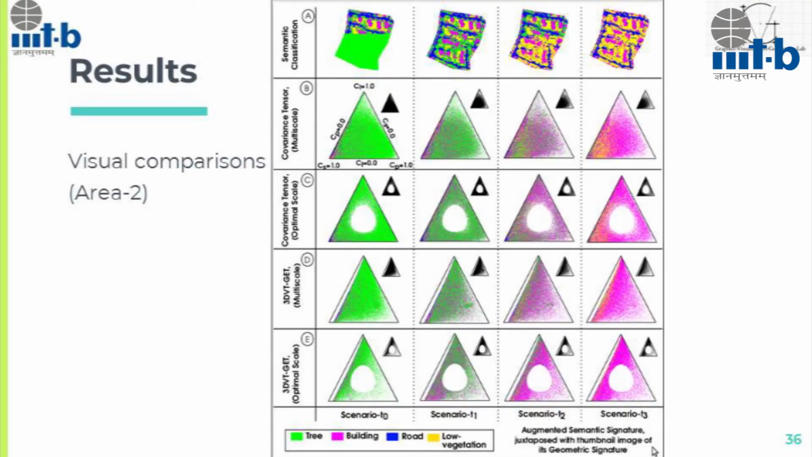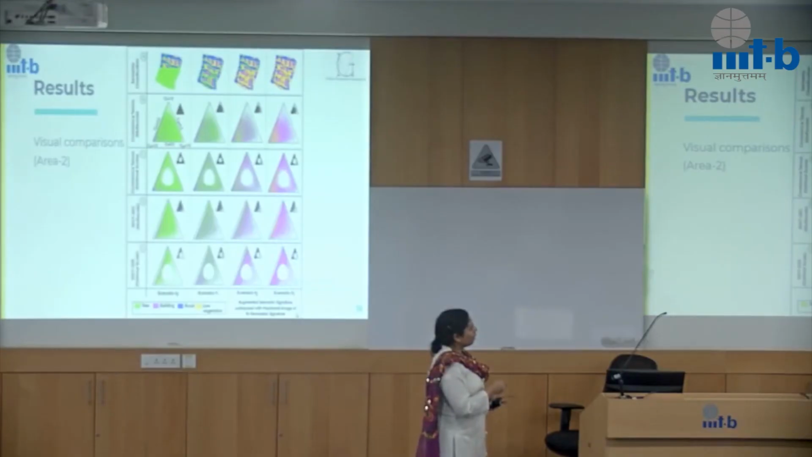You can see that as time progresses, from T0 when it's afforested to when it becomes completely treeless, how it changes. For each of the descriptors, we see enough change in the signature. If we look at the augmented semantic signature, it's more informative than the geometric signature.